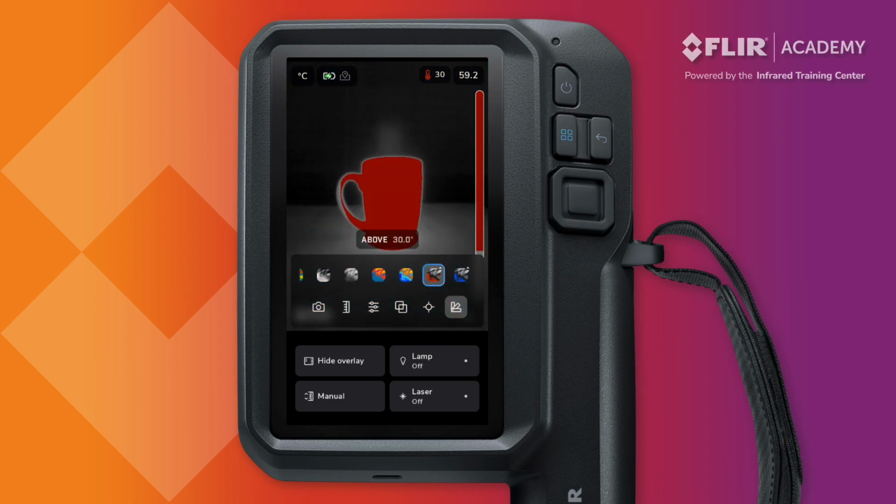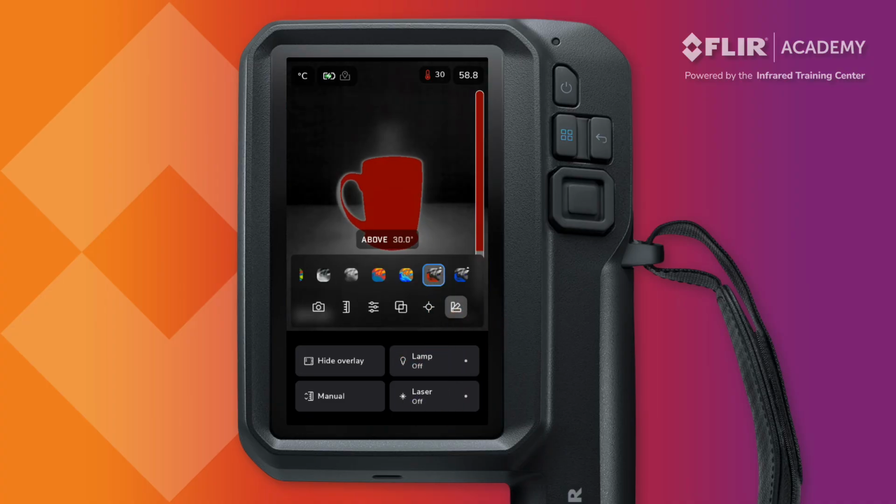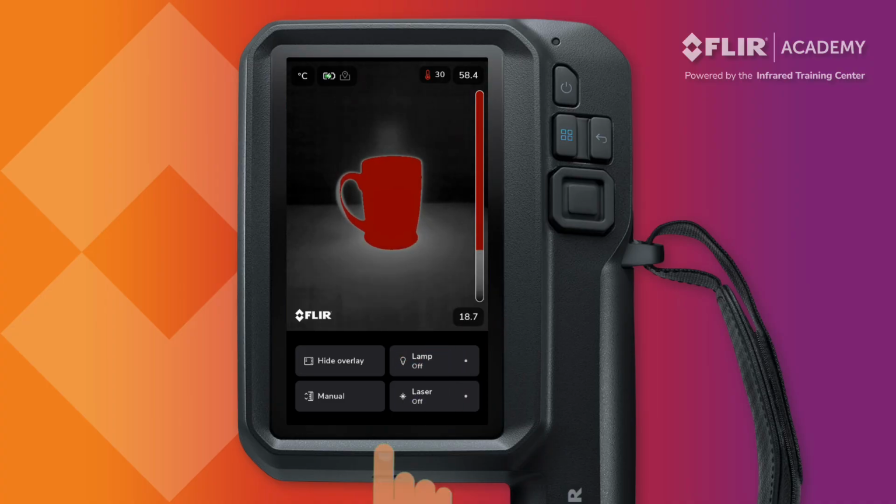Two isotherms or color alarms are also available on the iXX series. The above alarm highlights regions of apparent temperature that are warmer than a defined value, and the below alarm provides this for areas of the image that are colder than a certain temperature. Let's demonstrate the above alarm using our Flir coffee mug. Select Above Alarm and set the temperature limit to 40 degrees Celsius.